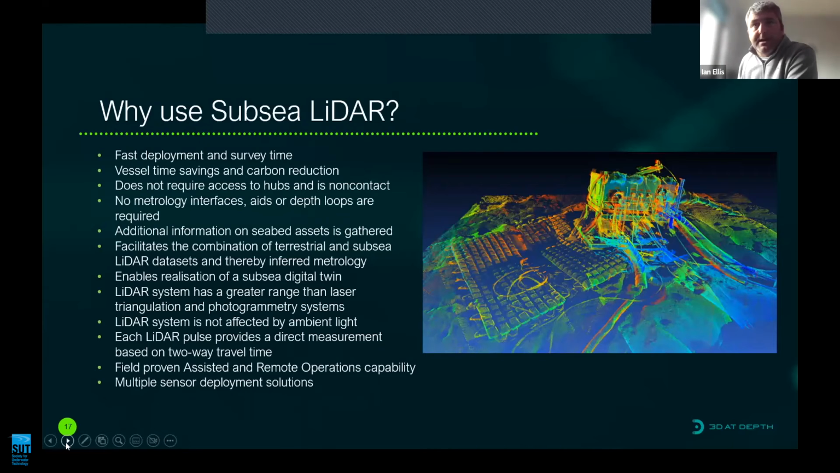It's not affected by ambient light. Each pulse provides a direct measurement based on two-way travel time and is available in real time. We have some field-proven assisted and remote operations capabilities and a range of sensor deployment solutions which are designed and produced in-house.